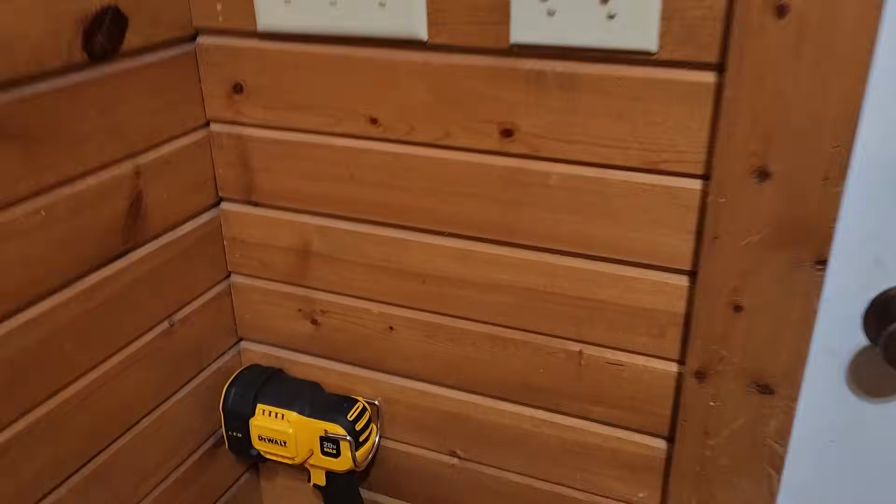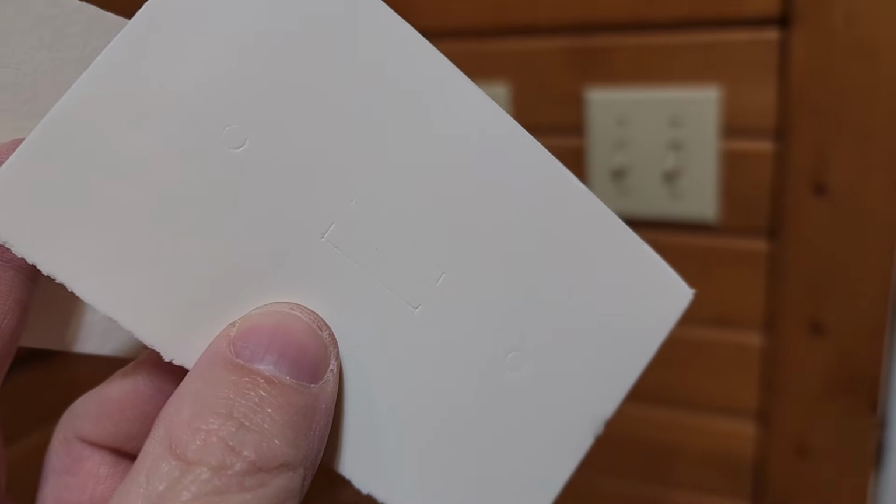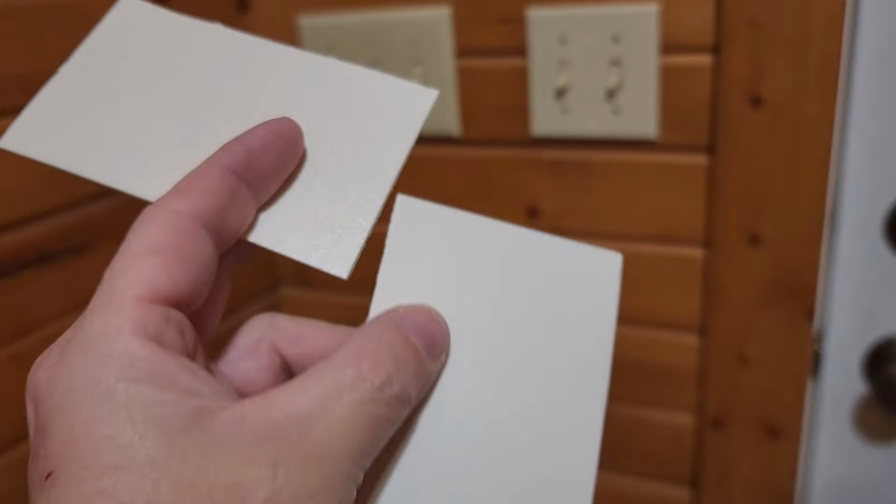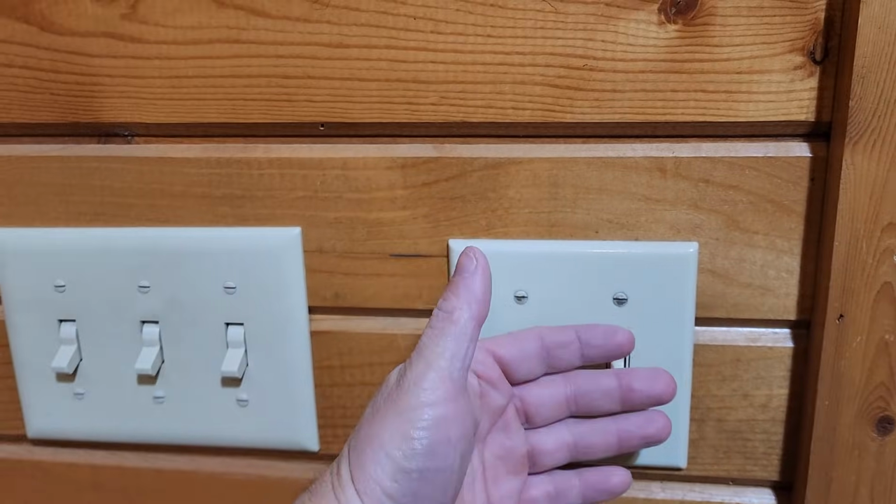No. What we're going to do is we have these Frost King insulators. This guy here, oh, I got him upside down, is for switches. You can see the little punctures for switches, and then this one does outlets. So I got a little multi-pack that has both in there, and we are going to put that in to help stop our draft.